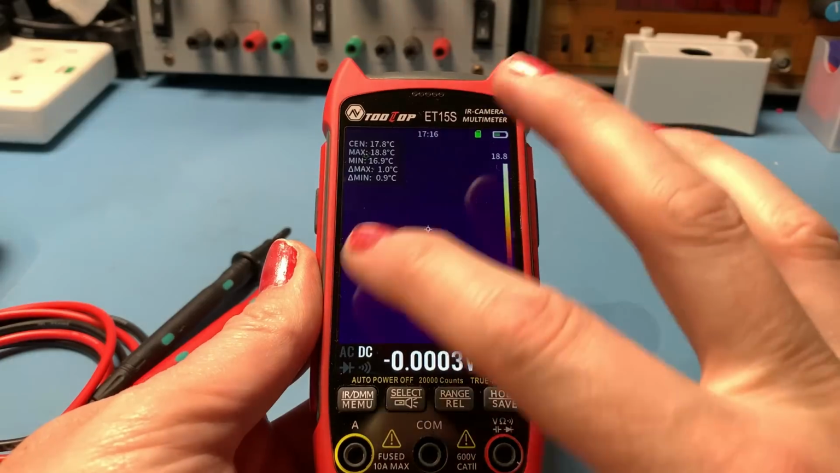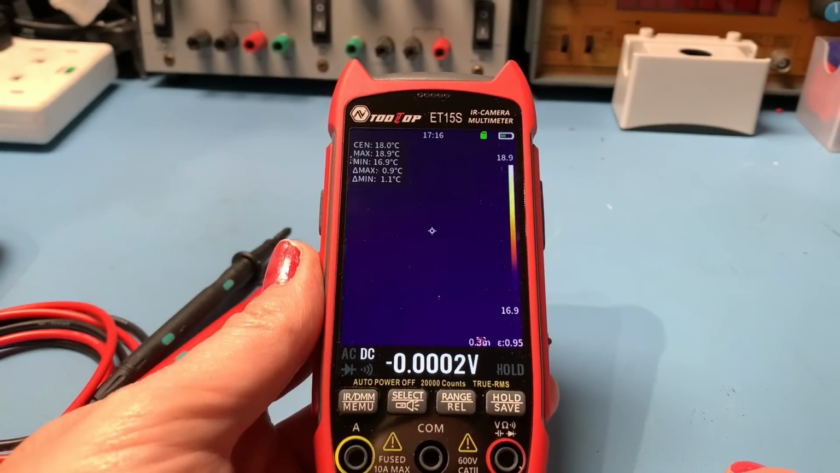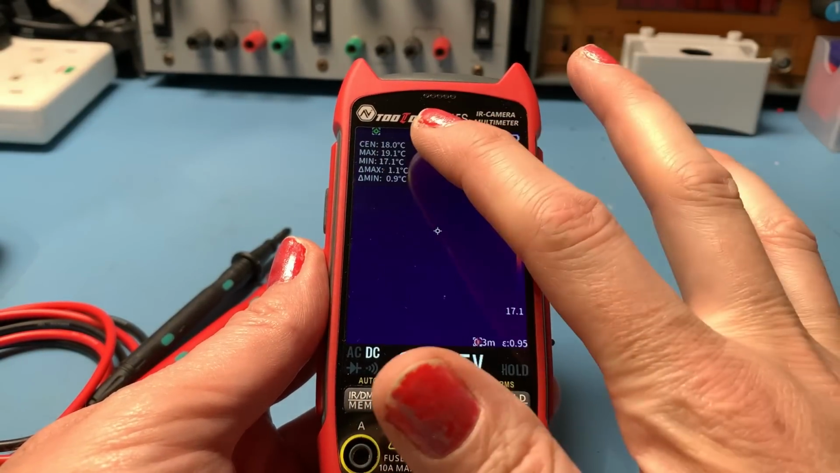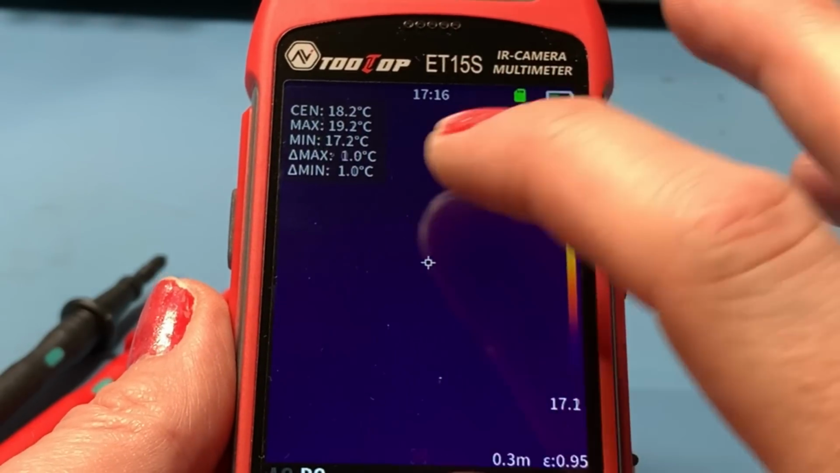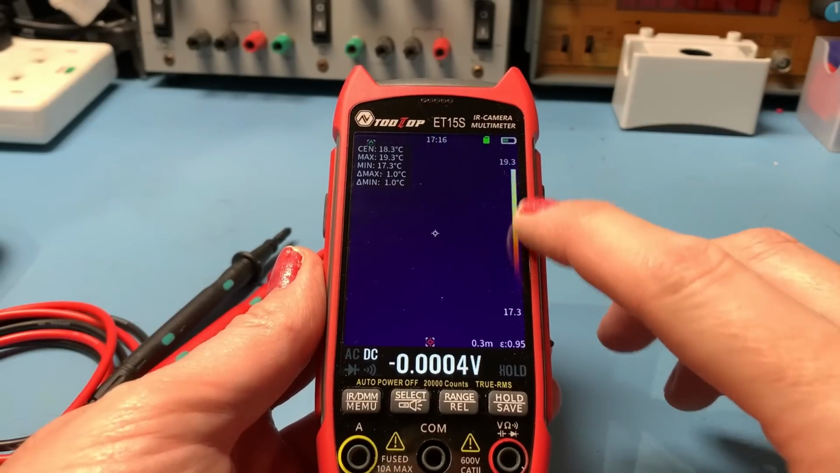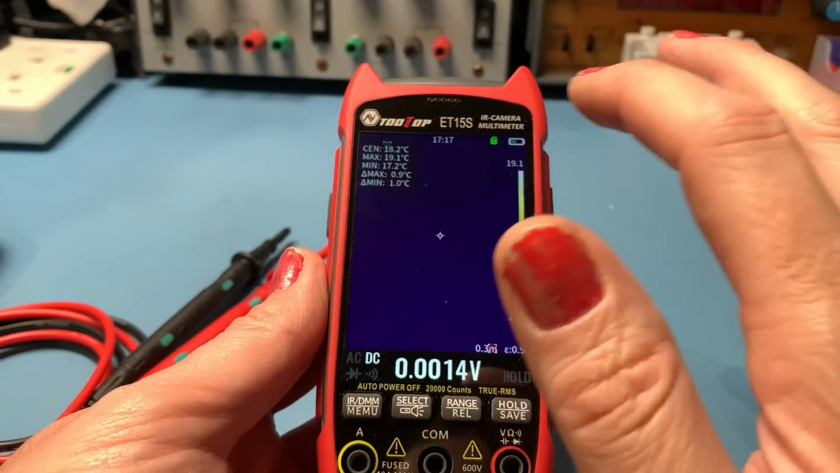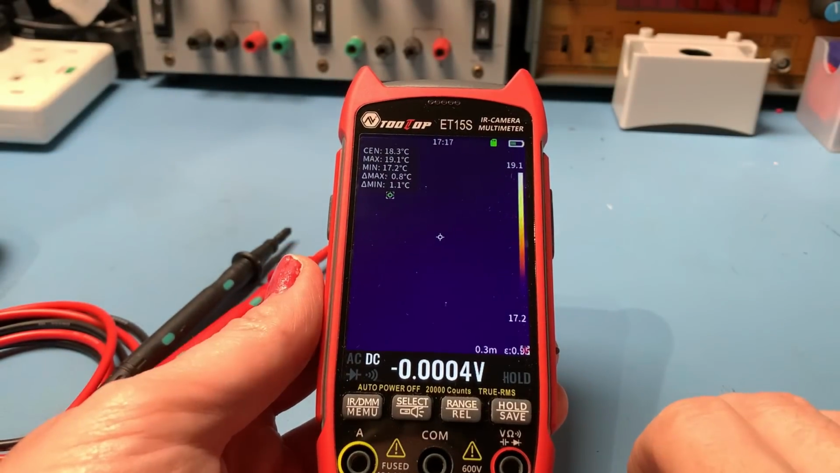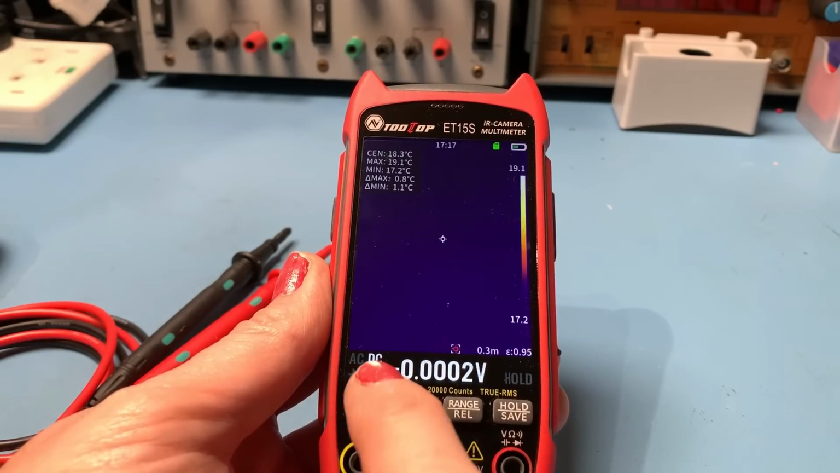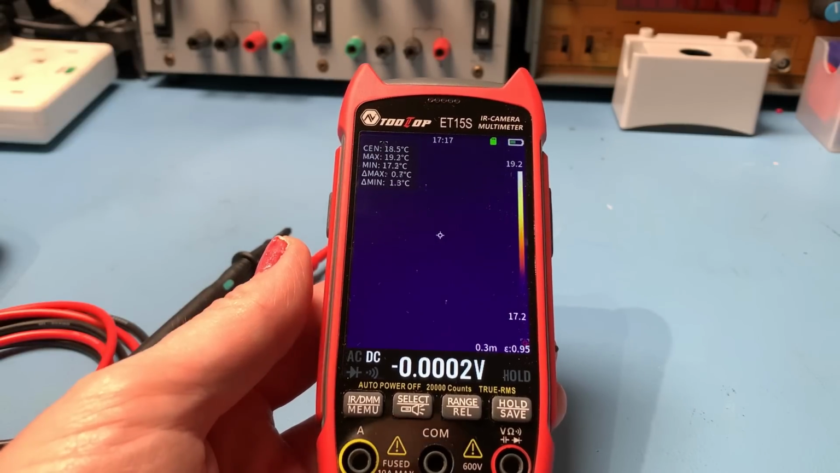Very convenient. So you've got a 3.5-inch screen on here, so you've got plenty of room for a decent size image and loads of information. So you can see you've got all your temperatures here, your center temperature, your max and your min, and the difference between the max and min temperatures. You've also got your color scale here, which shows your high and low temperature. You've got your current time, your battery level, your SD card is shown there. Down the bottom here, you've got the distance of measurement and your emissivity, and you've also even got some multimeter display down the bottom at the same time as the infrared display.